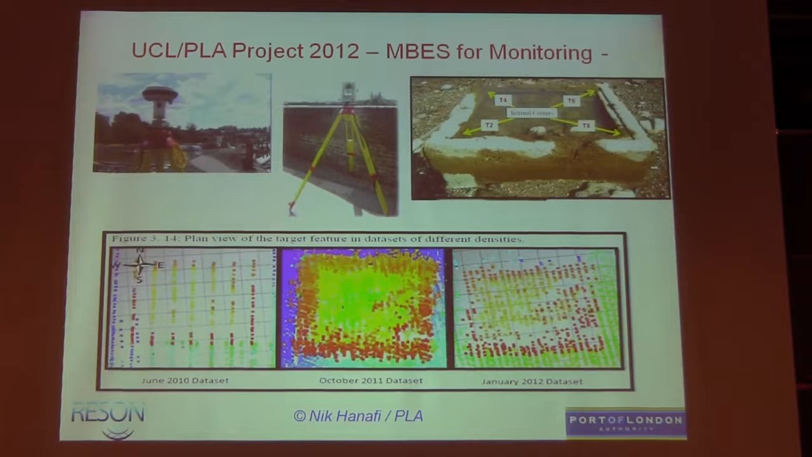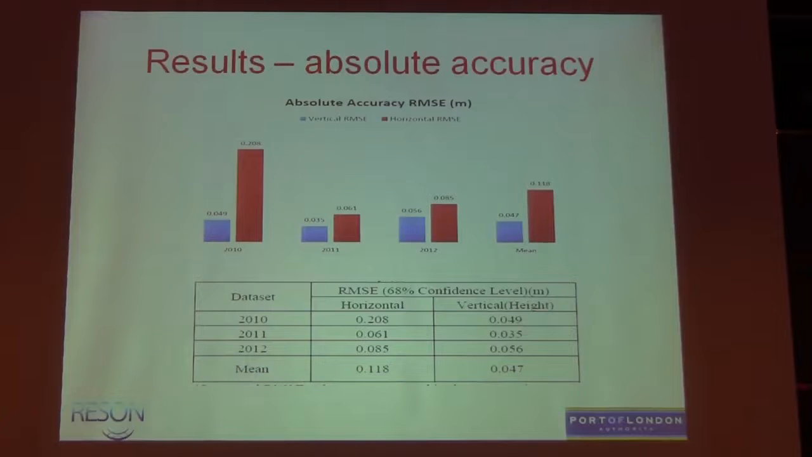We've surveyed this 16 or so times, and we picked 3 data sets. This survey from 2010 is a little bit sparser. The survey in 2011 with the 7125 has a huge amount of data. The surveyor obviously had lots of time on site and got some good data. These are the point cloud, each individual point of the processed multi-beam data. So we have a 3-year spread, and Nick picked off these inner corners. And so we've got 2 data sets, and we're really happy. We only corrected this last week, really.